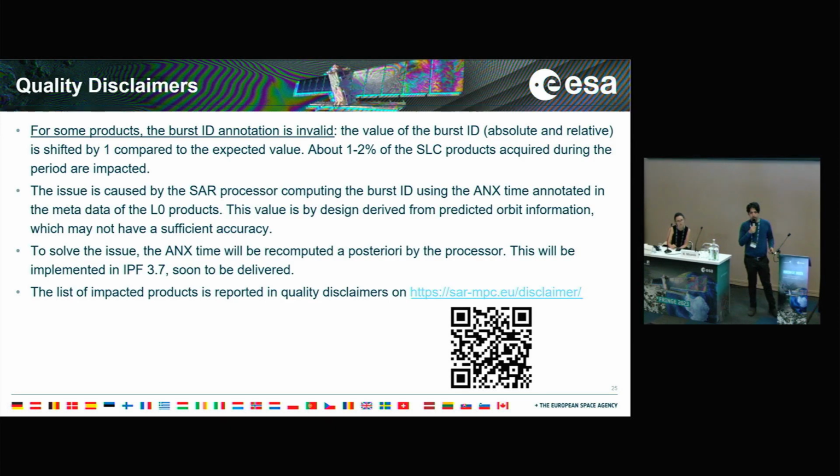In the case of burst IDs, there is a small percentage of products which have been found to have wrong burst ID values. There is a shift by 1. The number of affected products has been estimated at about 1 to 2%. The cause of this problem has been understood.